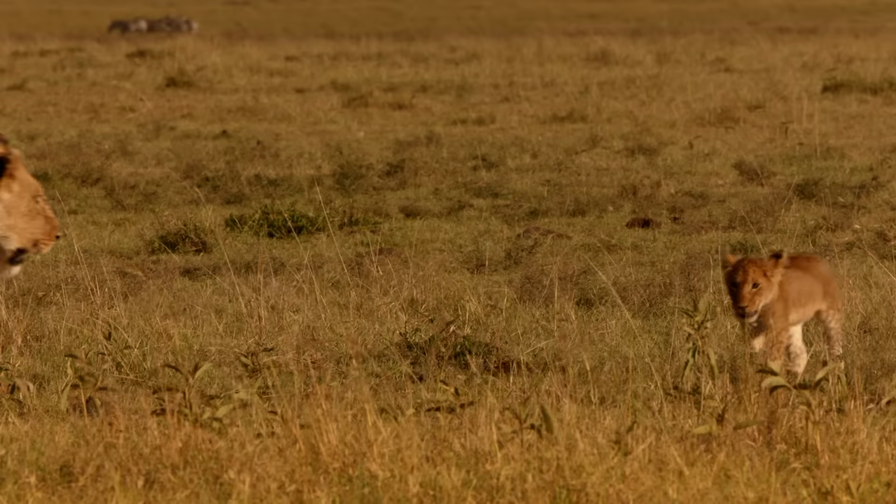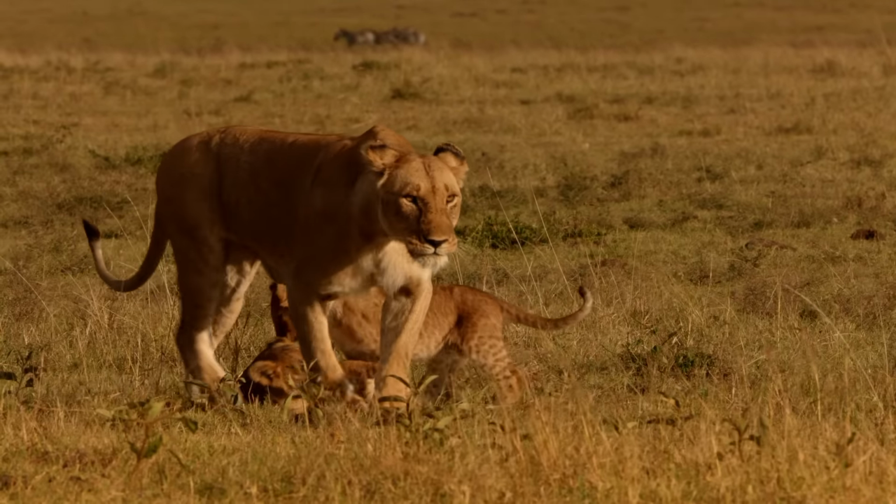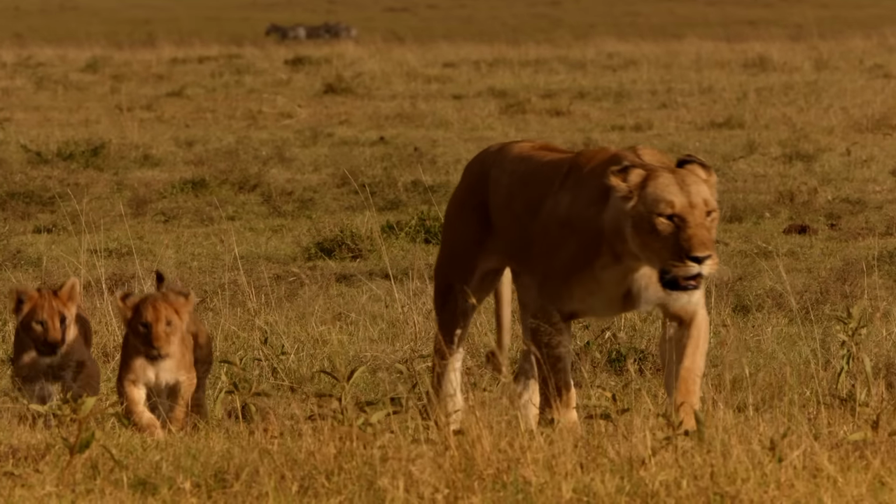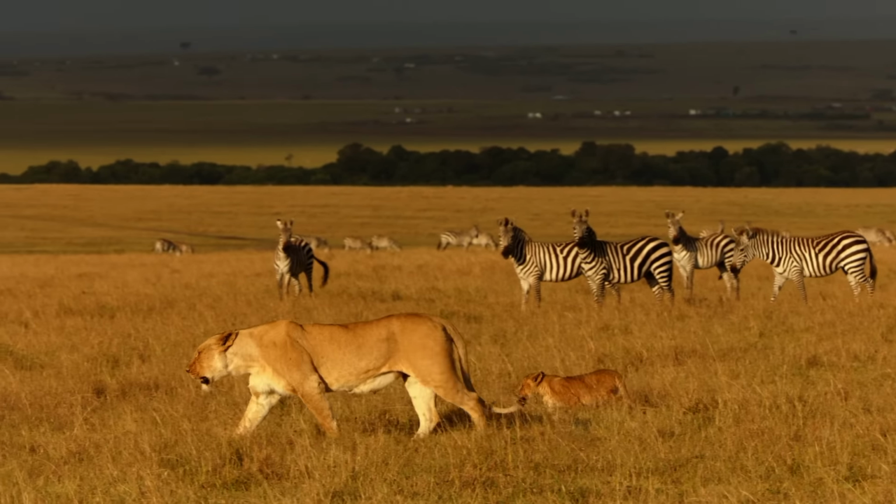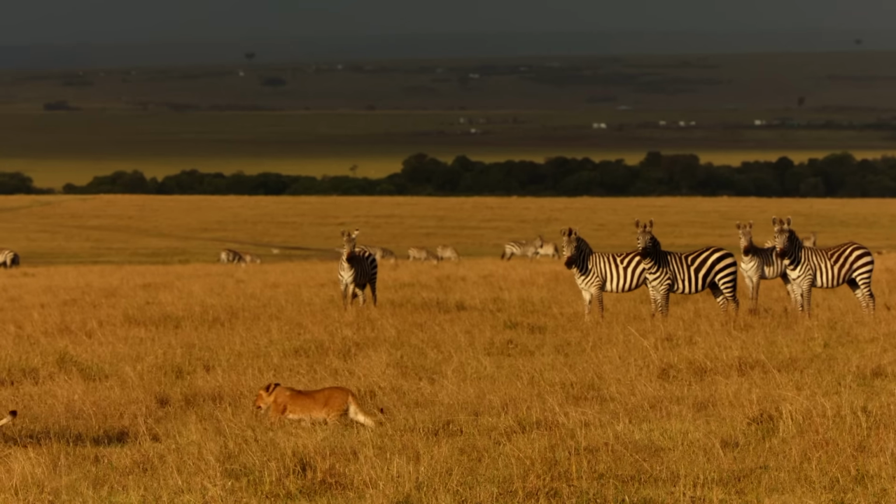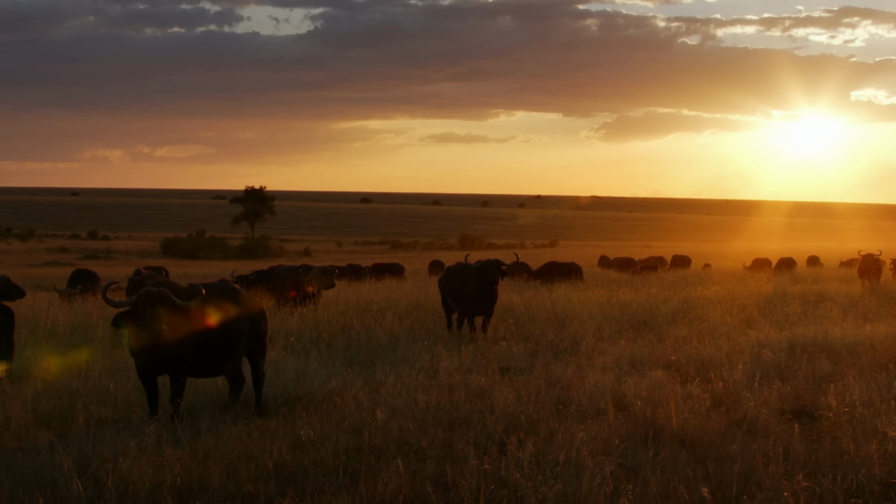The lioness makes herself rare, with her little ones in tow. What does the night have in store for her? One final breather before the darkness demands full concentration.